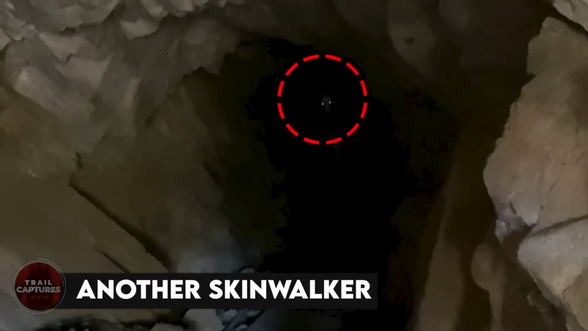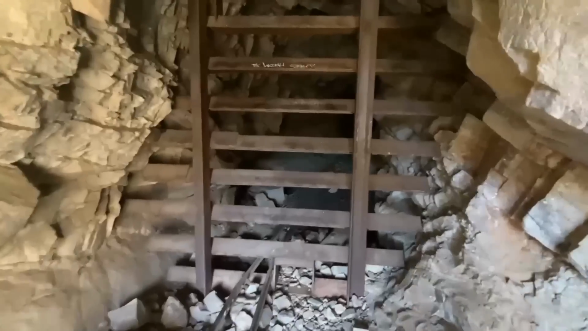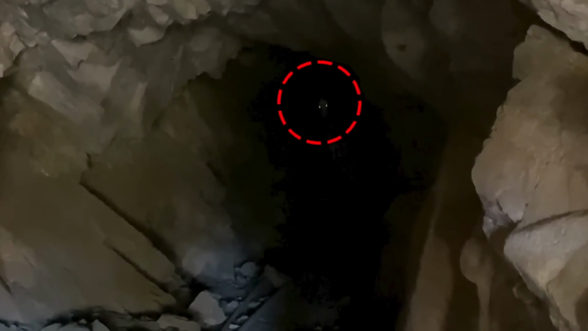Another skinwalker. While most individuals tend to avoid perilous situations, there are those inquisitive souls who relish delving deep into the enigmatic realms. Take, for instance, this duo who, during their forest expedition, stumbled upon an abandoned mine shaft. Judging by its appearance, it seemed as though centuries had passed since anyone had set foot inside. Contrary to the instincts of regular folks, these two individuals decided to approach the mine shaft and investigate its contents. However, within seconds, they discovered why the mine shaft had been forsaken. An unusual creature with luminous eyes suddenly materialized out of thin air.